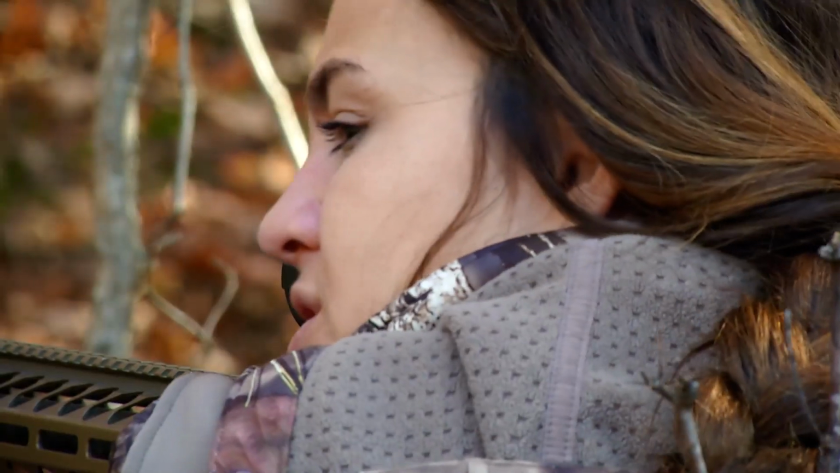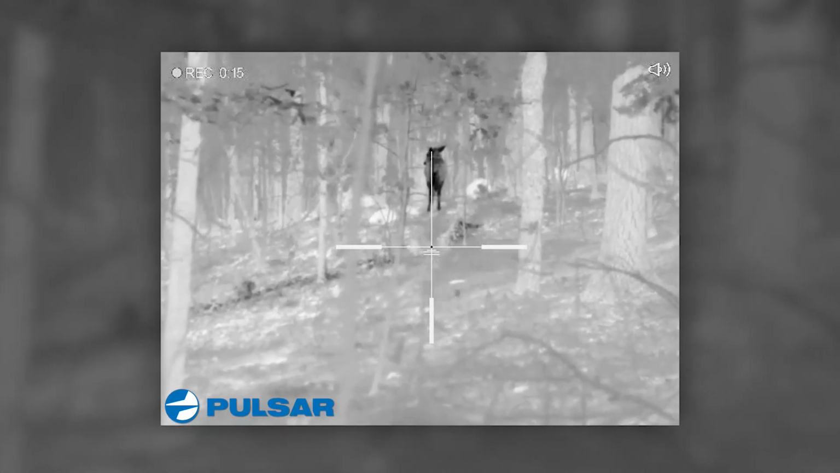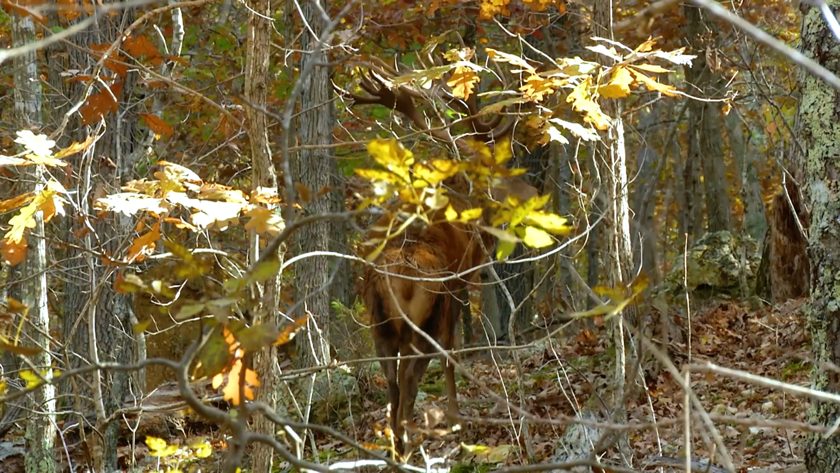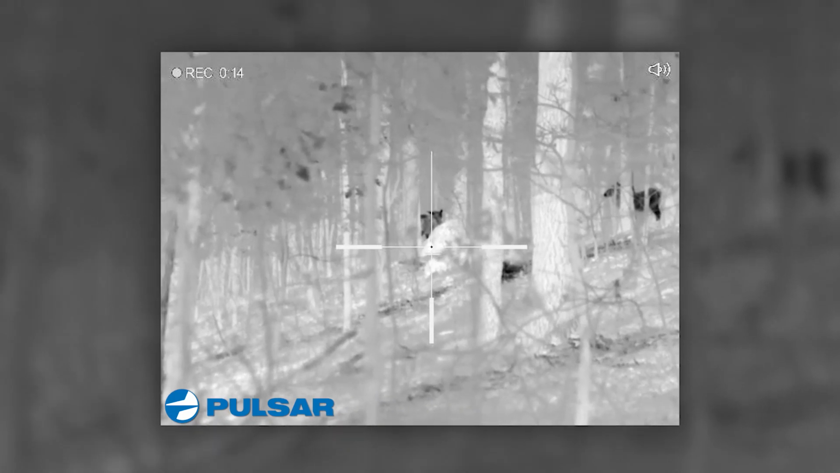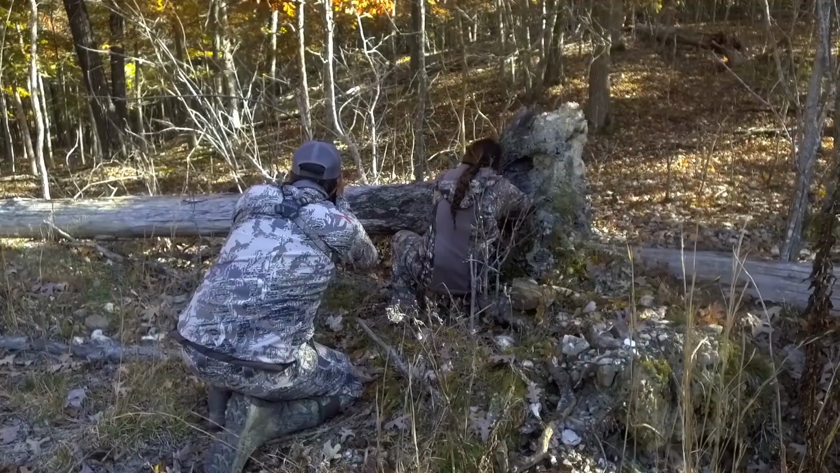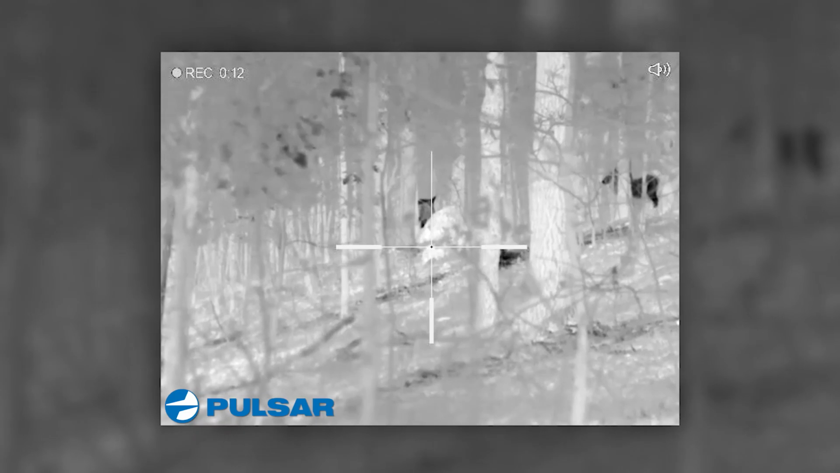I'm on him. He just needs to turn a little bit more sideways. He's looking away from us right now. I know this is a really big stag and I don't want to get buck fever, which is really, really hard for me. So he finally steps out and I'm in sync with the camera guy. I'm recording through my thermal unit and the guide says, whenever you're comfortable, as soon as you feel comfortable, you have a good shot, go ahead and take him. Okay, I'm on him. Are you ready? Yeah.